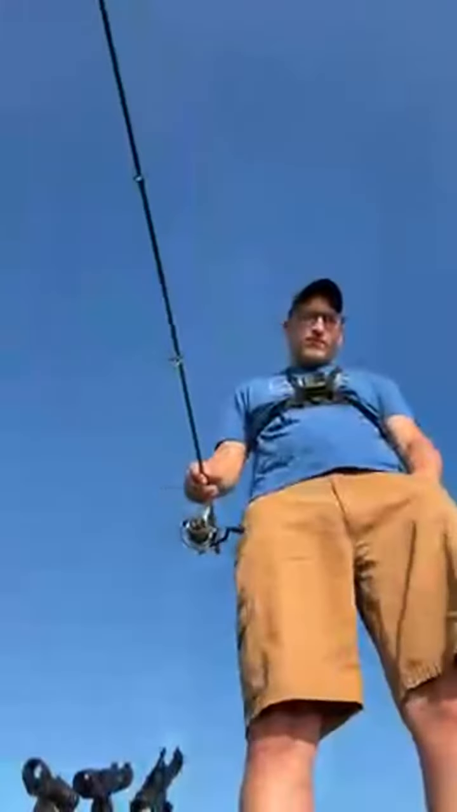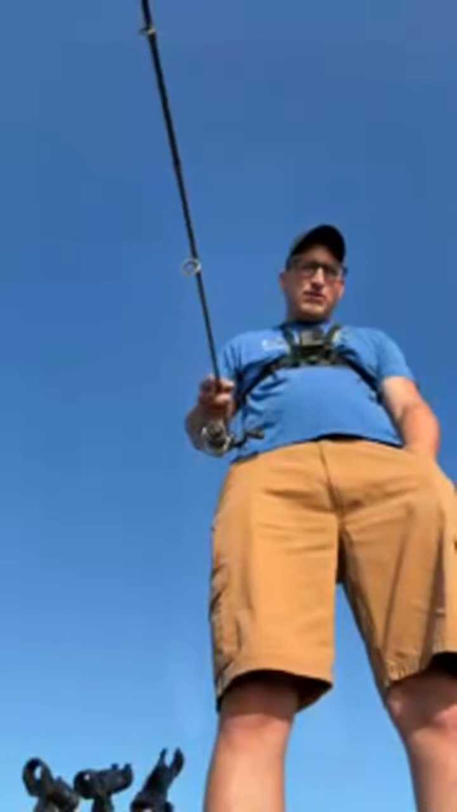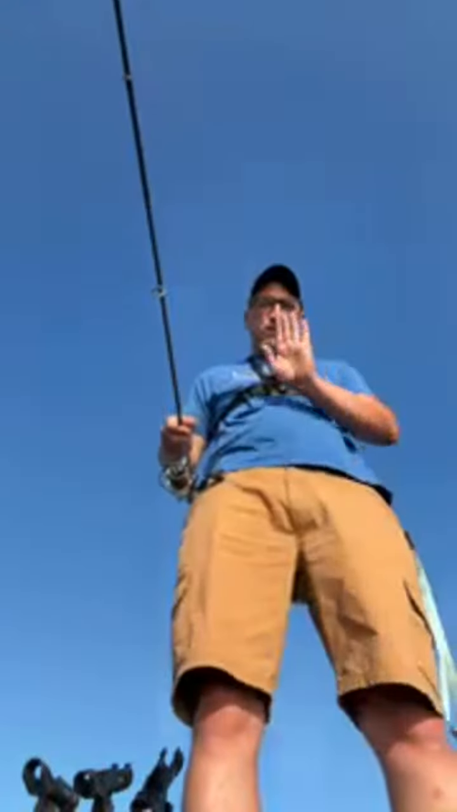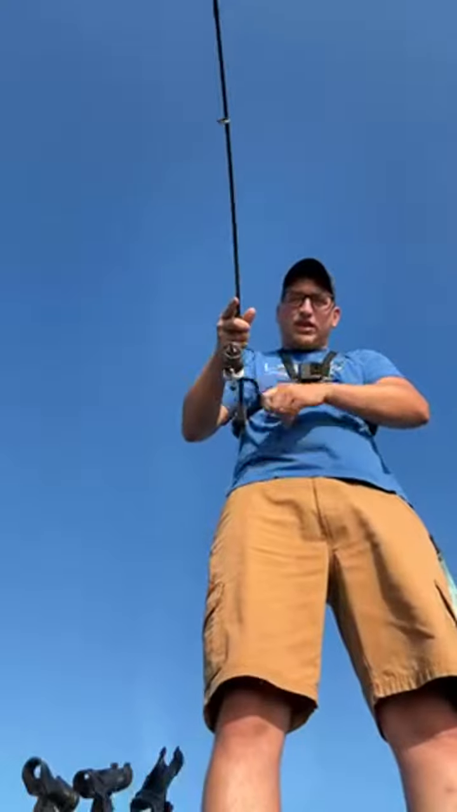Alright, they're moving. Which way are they going? Oh, right there. They're still straight. They're still right under us. But they're moving off to my left. Yeah. They're moving off to the left.